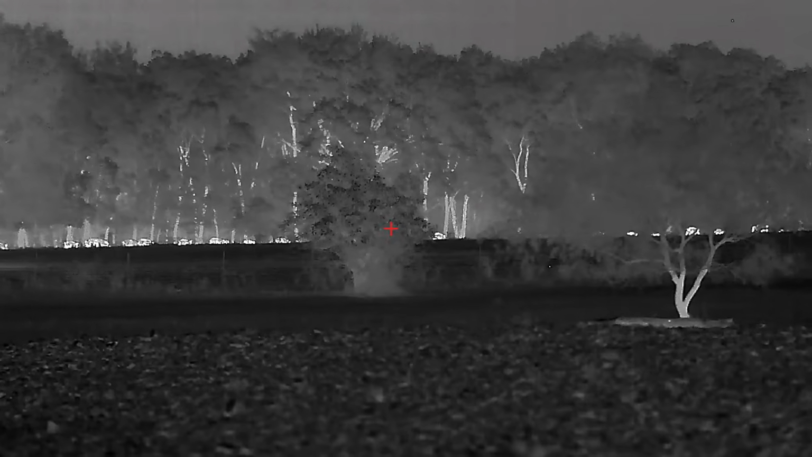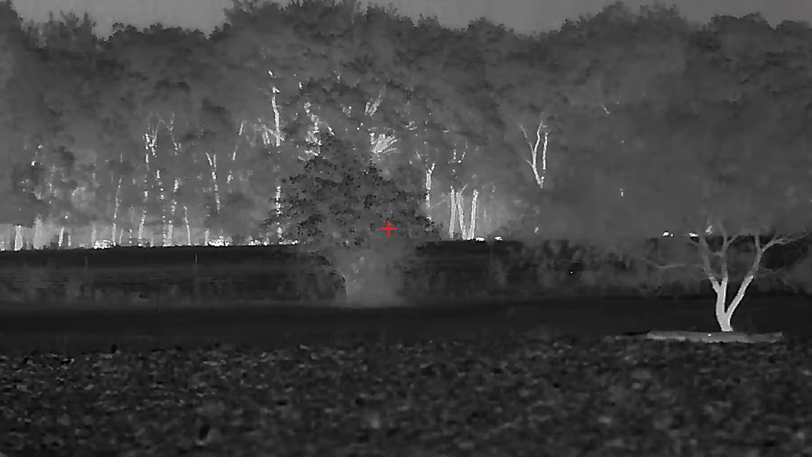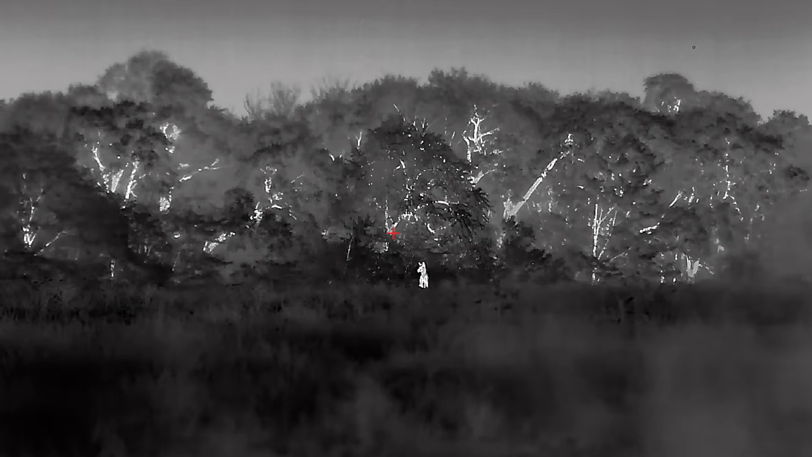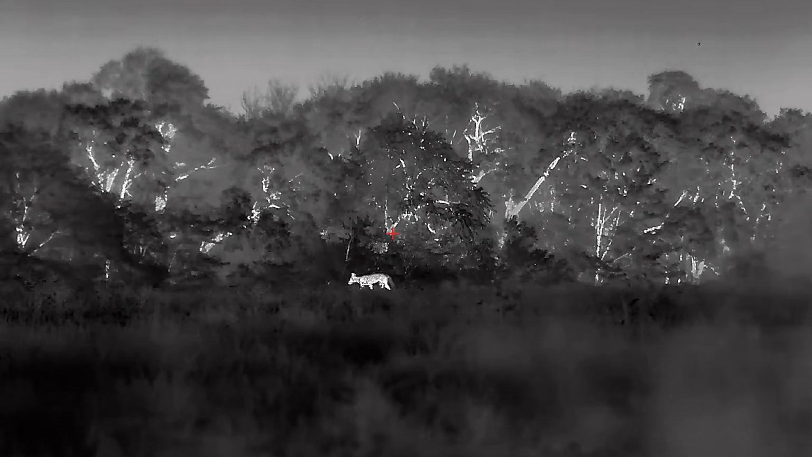There's nothing out there like it, and until you actually look through it, the degree of what Iray has created won't be fully clear. This is not another 640 resolution unit, and as such is not comparable to those. It's the beginning of an entire new class of thermal that's sure to become the new standard for the future.